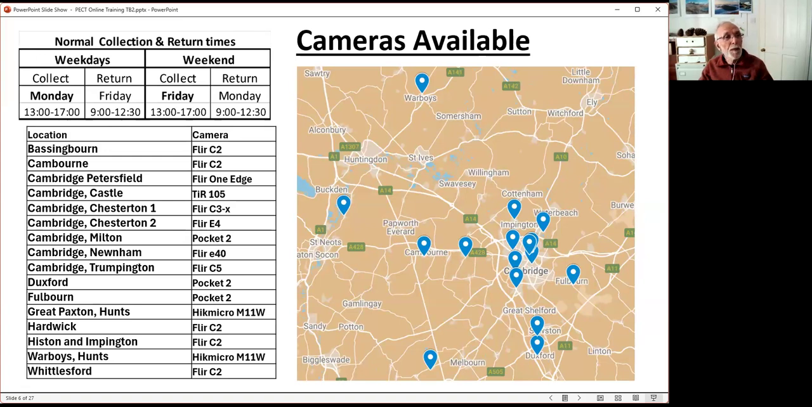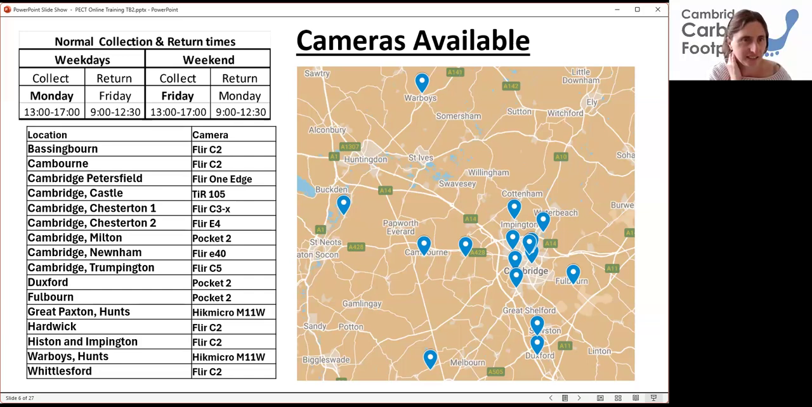Oh, yes. People can borrow a camera either through the weekdays from Monday afternoon to Friday morning, or over the weekend from Friday afternoon to Monday morning. And that seems to work quite well. It's good for people to have them more than a day usually, because people have got other things going on. Exactly. And we have a camera available separately as well if people want to do multiple surveys and borrow one for, say, a couple of weeks, because they're doing quite a lot of houses in their village or community, then we have that available to them as well.